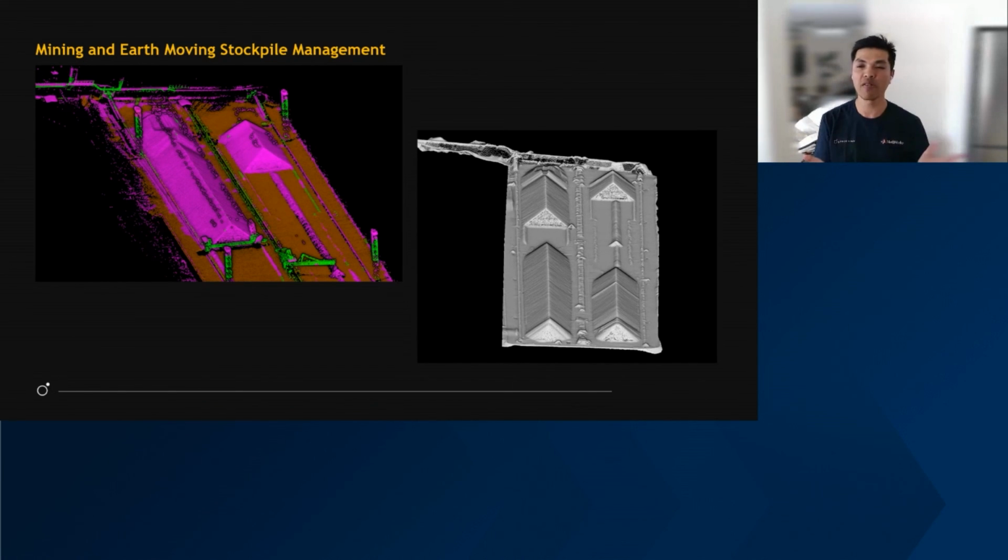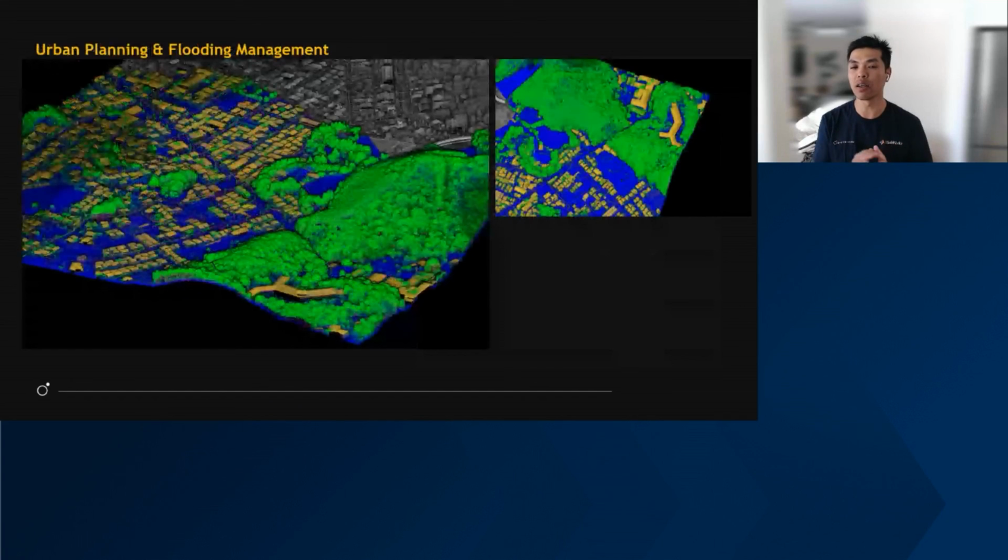Last one, flood management. This is a really good one as well. A lot of natural disasters, a lot of flooding. This can classify all the trees, all the vegetation, all the buildings, and then run hydrology analysis. See where the pooling is, see where the water flows are, where the next infrastructure build needs to be, and town planning. So it's a really good way of planning for urban infrastructure and flood management.